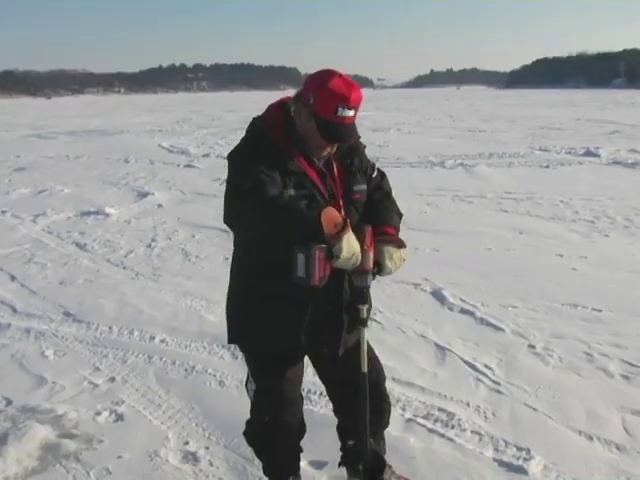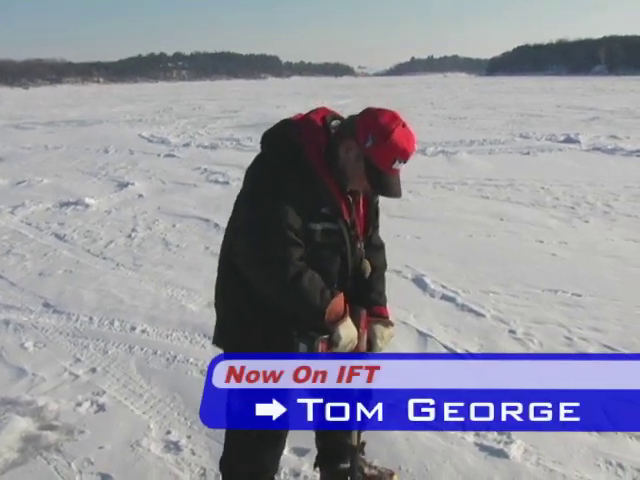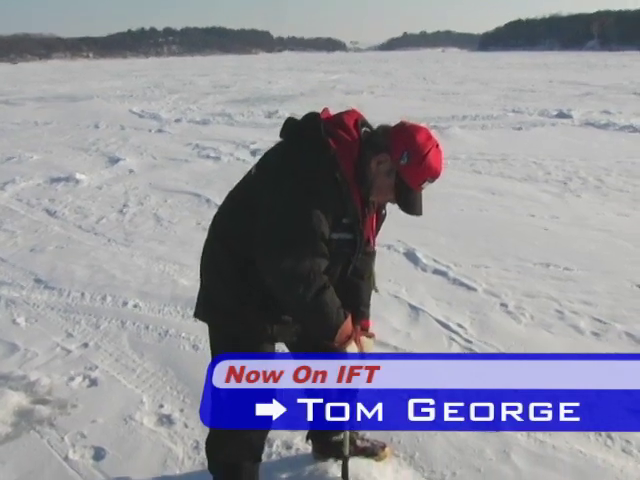Well, let's get started. One of the keys to Tommy's success in shallow water is to pre-drill a large number of holes in the area that he wants to fish.